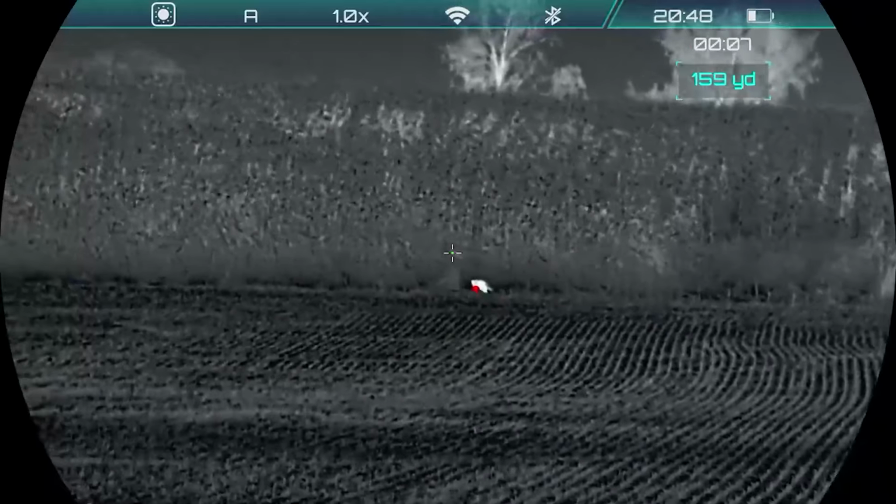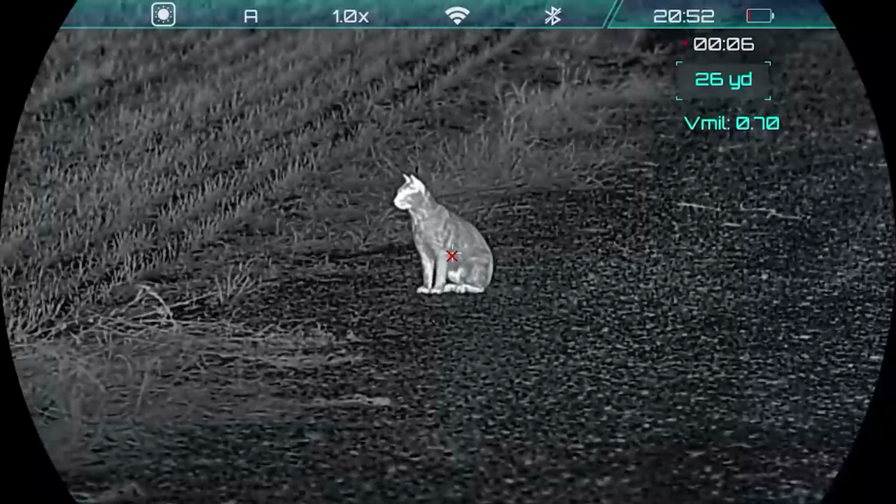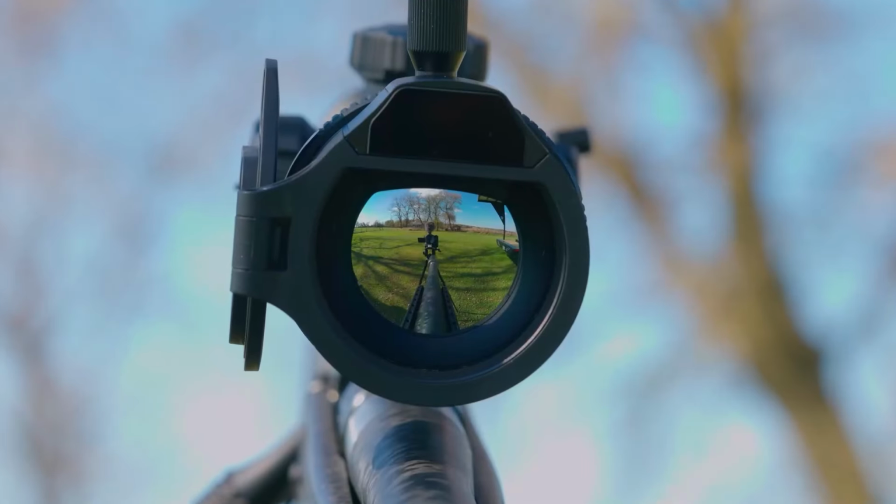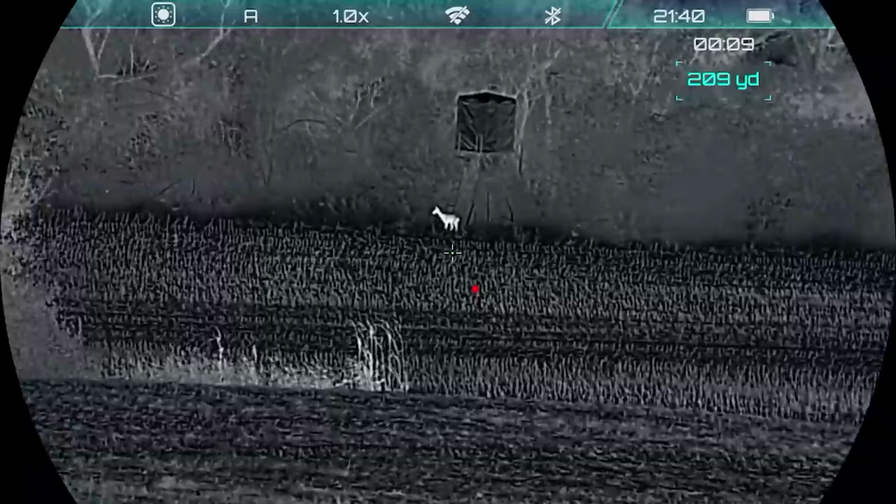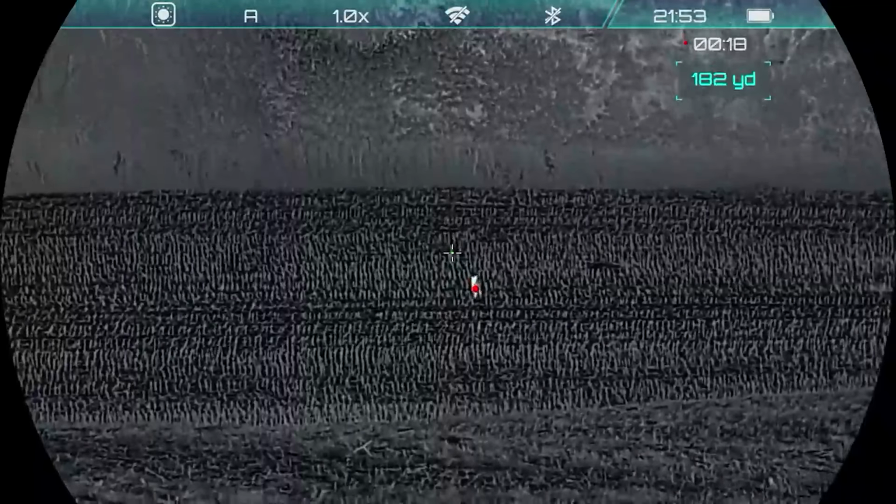Ballistic calculator, laser rangefinder. Obviously with the RIX L6R, you're running a rangefinder, and that's integrated, like we talked about earlier. It's set up here at the front of the optic, and you don't have to attach it or plug it in, nothing like that. It's built right into the optic. There are a bunch of different color palettes with this optic. It has a weatherproof rating of IPX67.